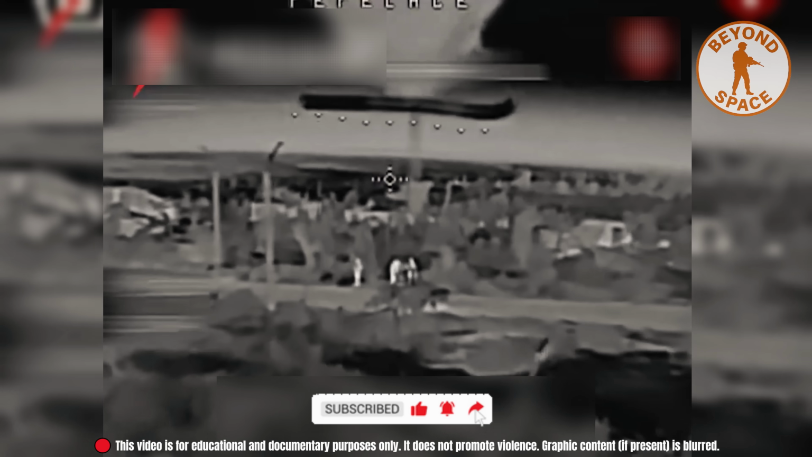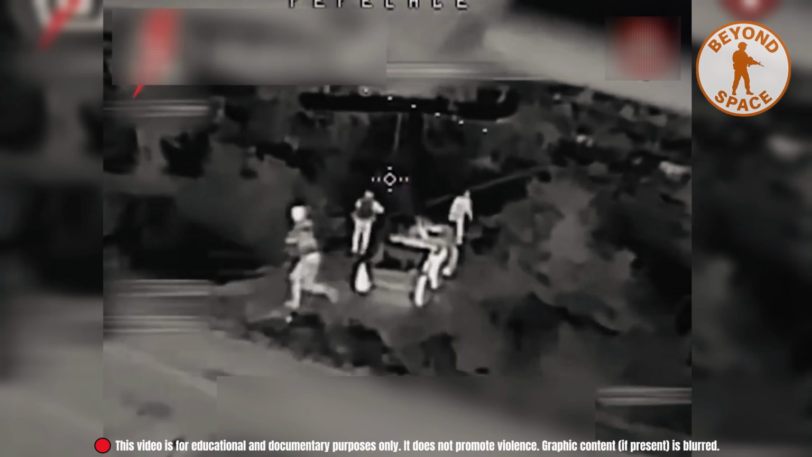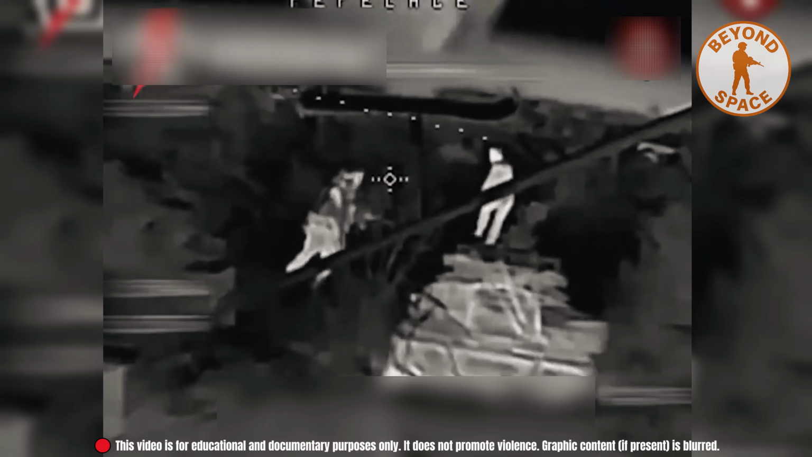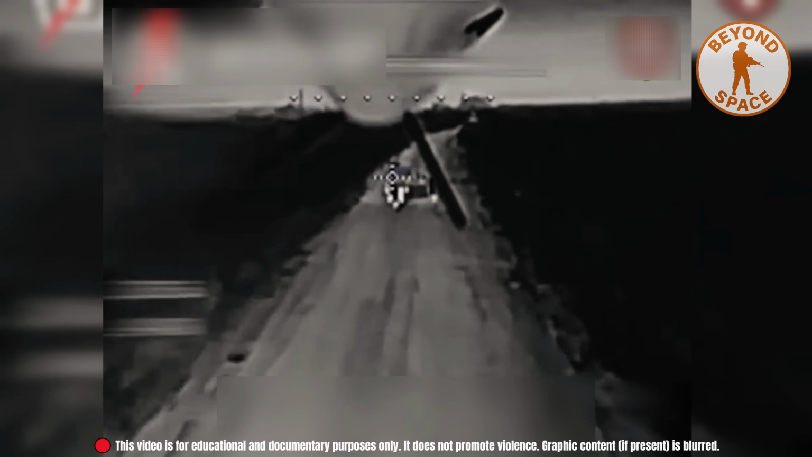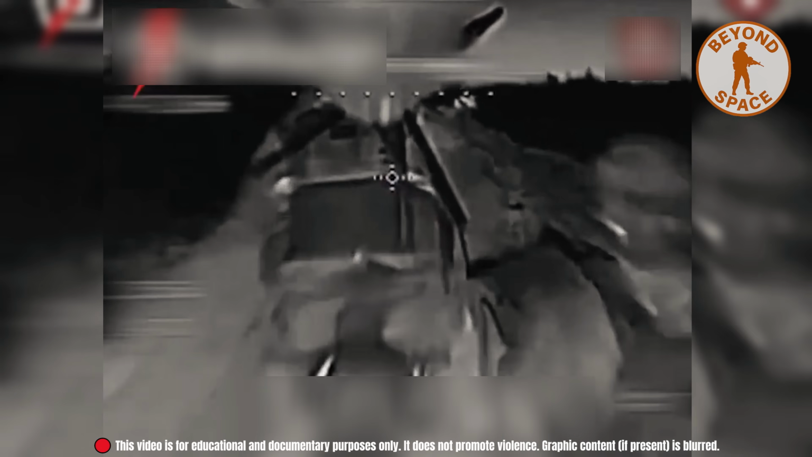A group of soldiers gathered behind a third truck. They never saw the drone approach. The blast scattered the formation. No time to regroup. No room to recover. Layered drone attacks fragment both supply and command.